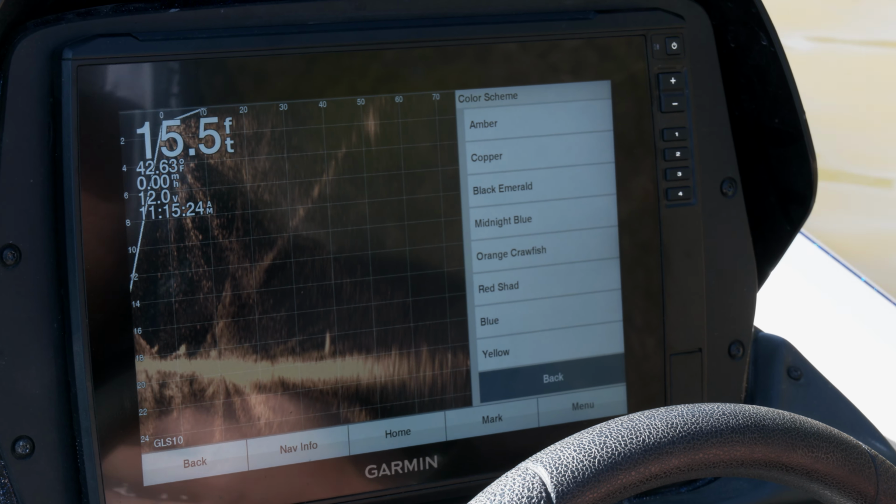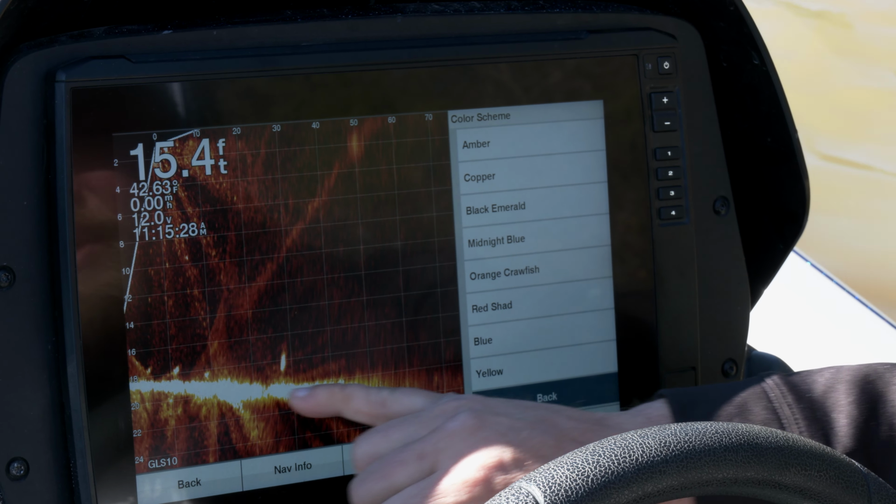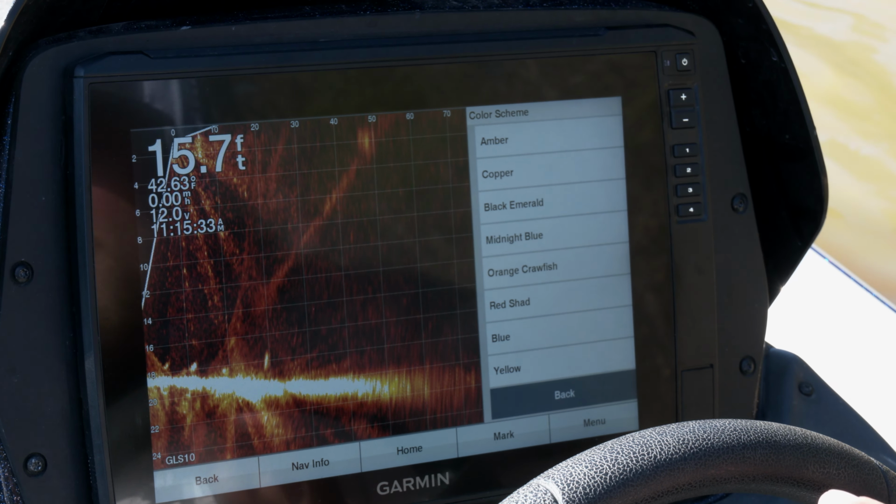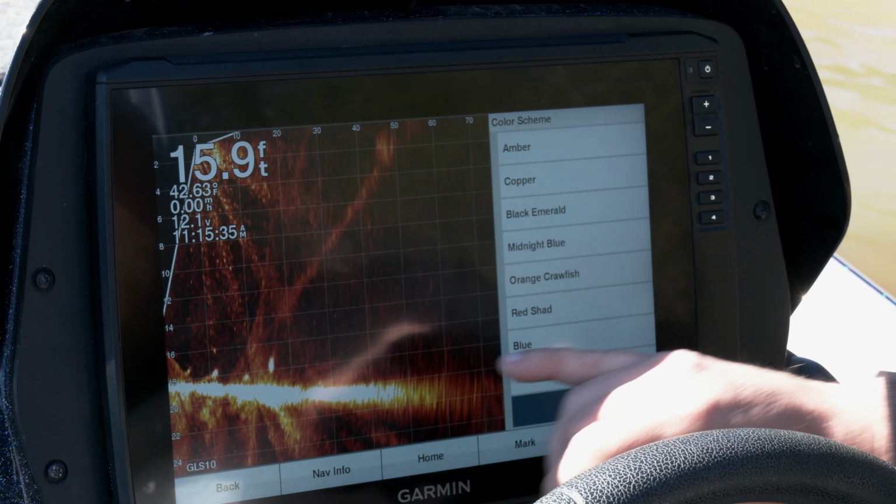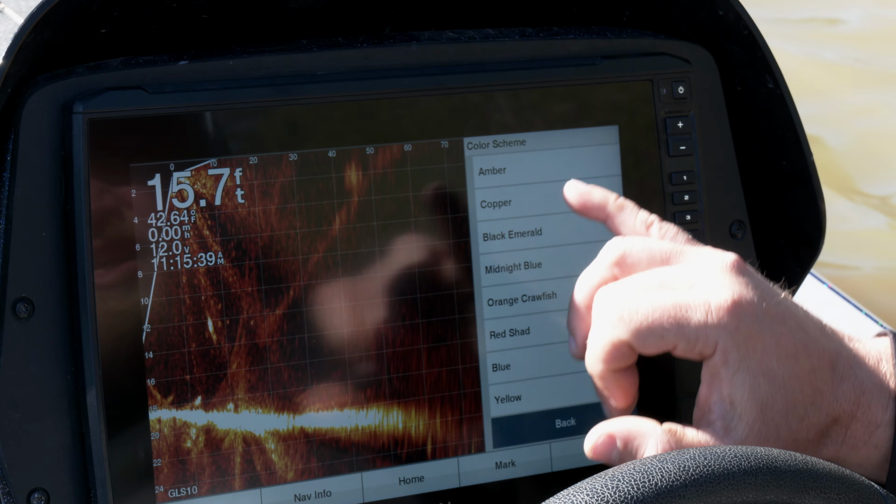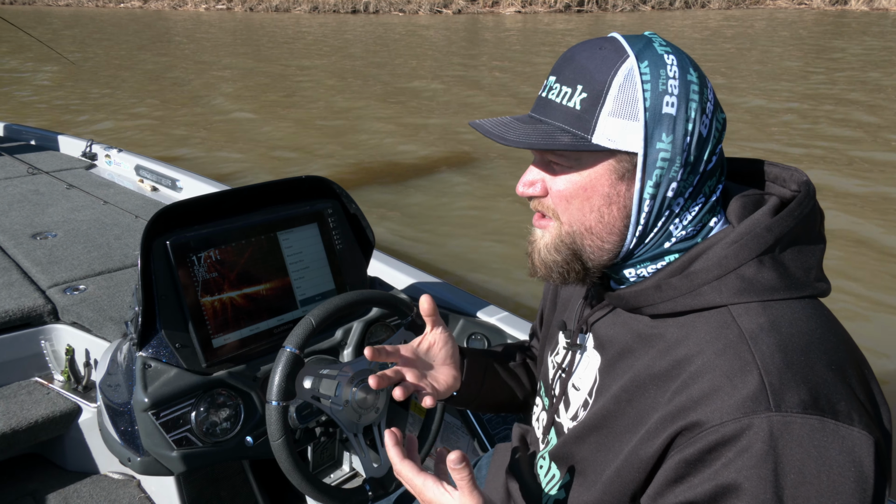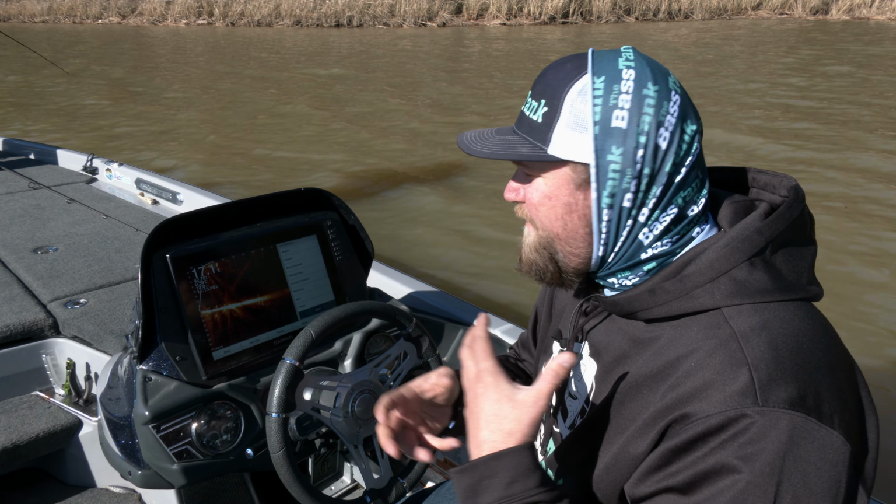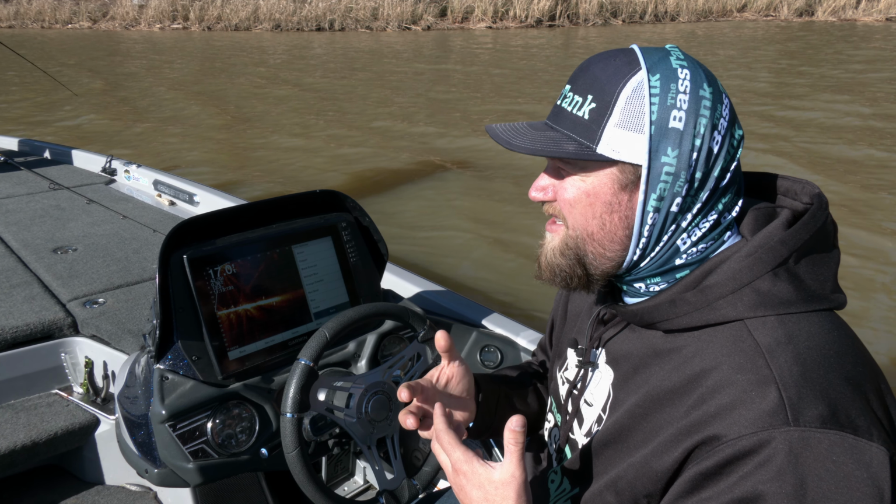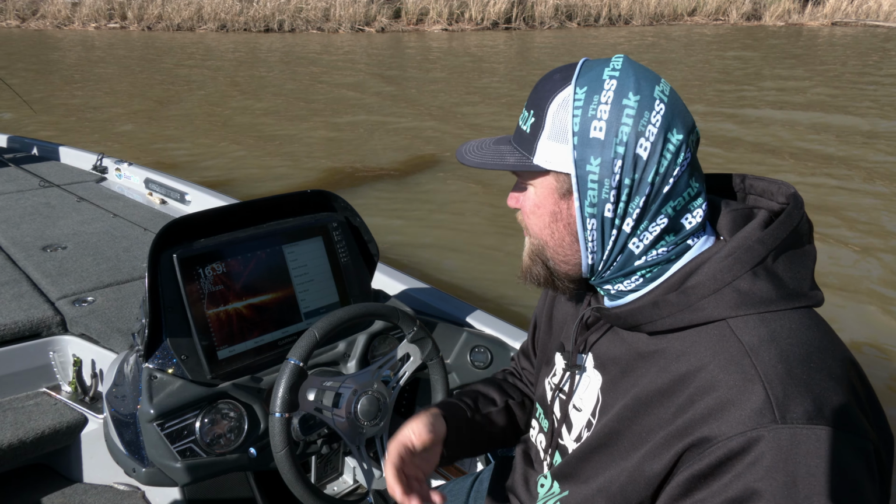Now today, in the environment that we're under, we're actually utilizing amber at the moment. The reason is you get that nice crisp return along the bottom, and there are a lot of fish that are hugging tighter. As I'm sitting here, I can see these fish that are tight to the bottom. You can see the return a lot better under the amber color scheme. And if you think about it, it's just the processor in the computer converting that information to make these color schemes. So it stands to reason that some color schemes would work in various conditions better than others.